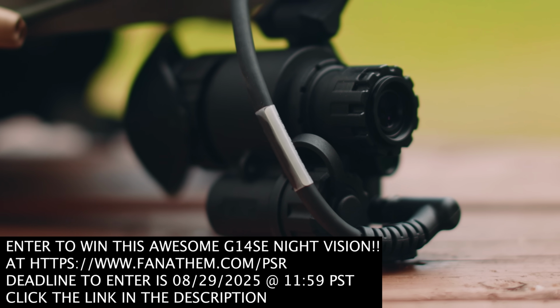It is fun to use, and I hope you have a blast roaming around at night and shooting with it and having fun and just doing night vision shenanigans.